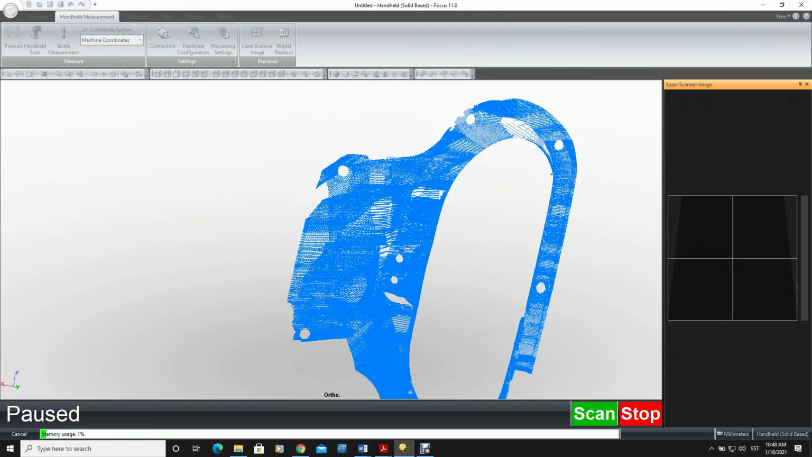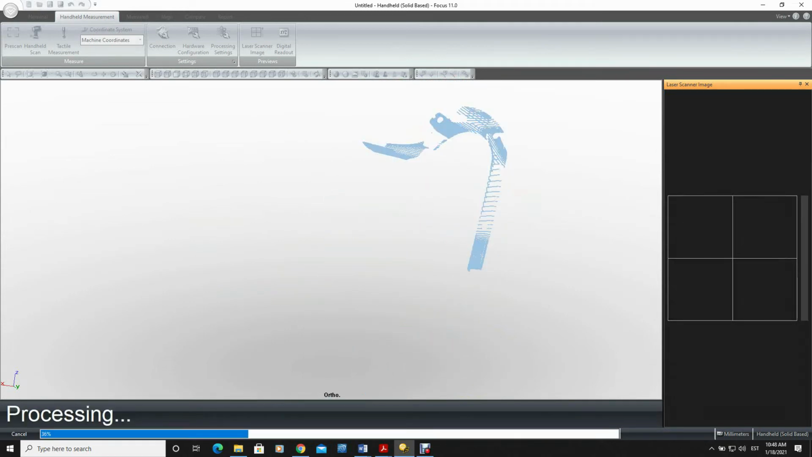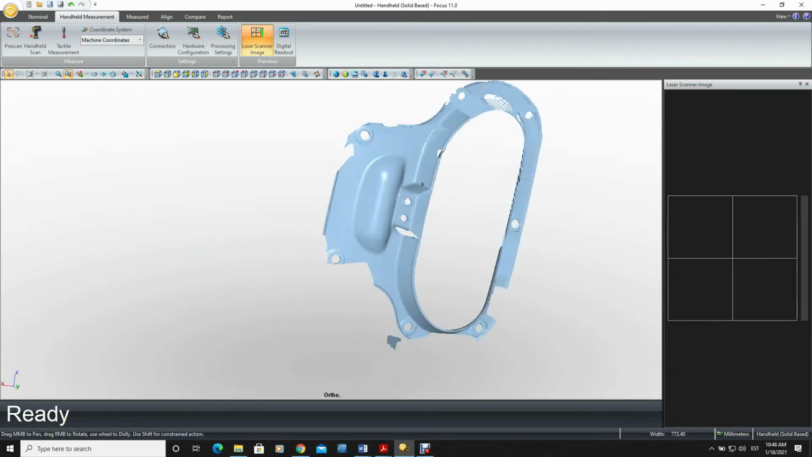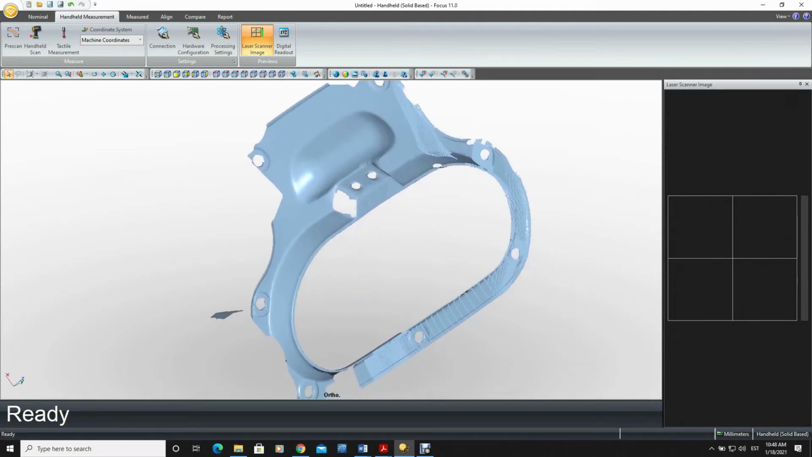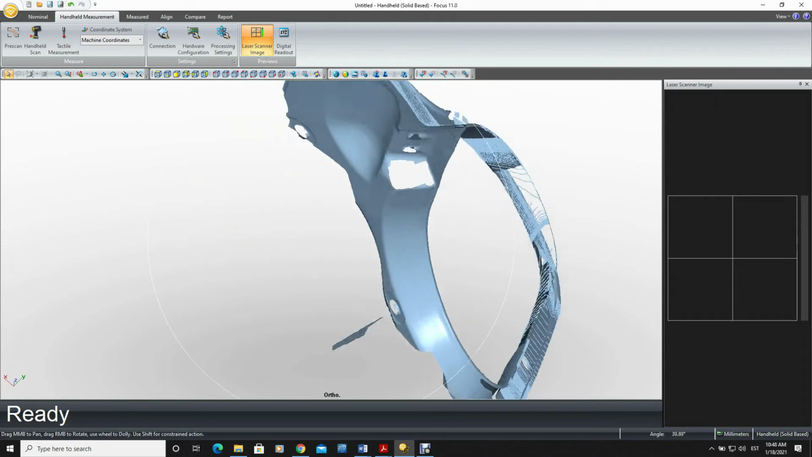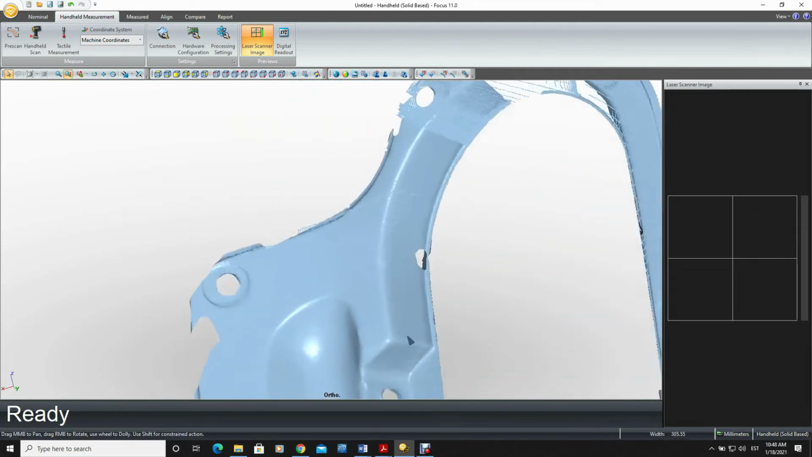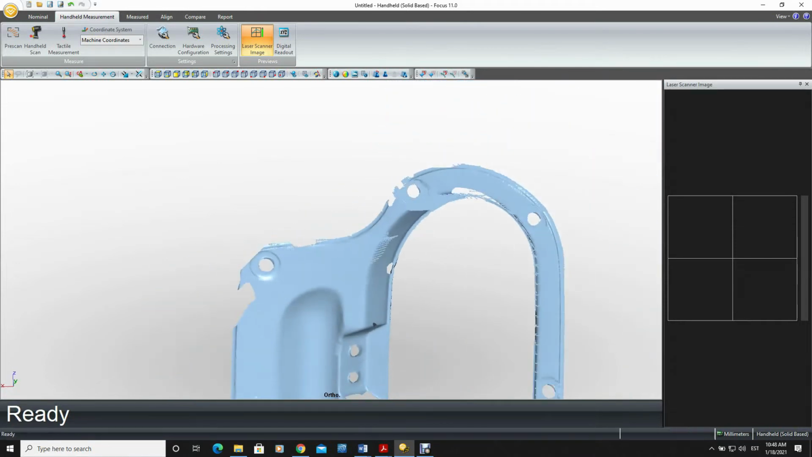Now we can convert this point cloud to an STL model. This will take some time, and here we can see the STL model of our scanned part, and we can take it from here where we need to collect more points and so on.